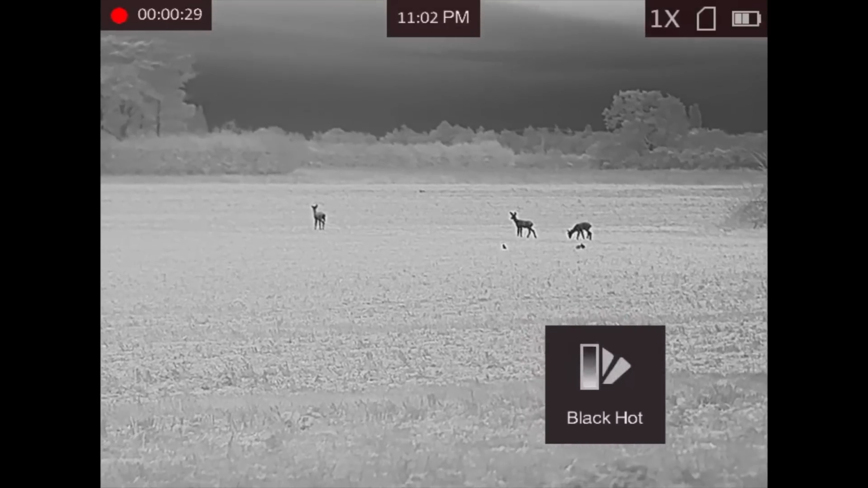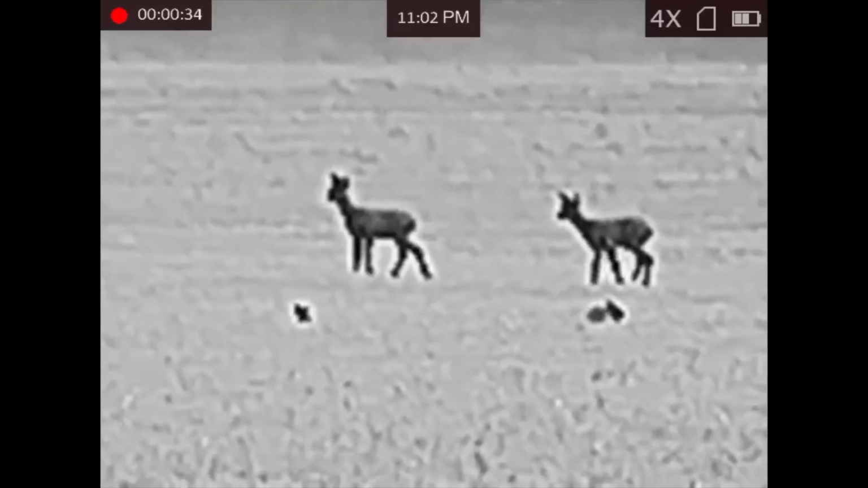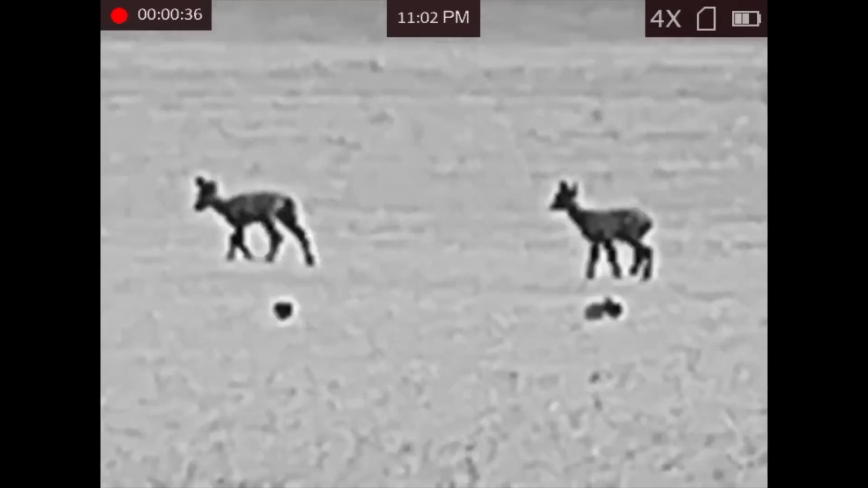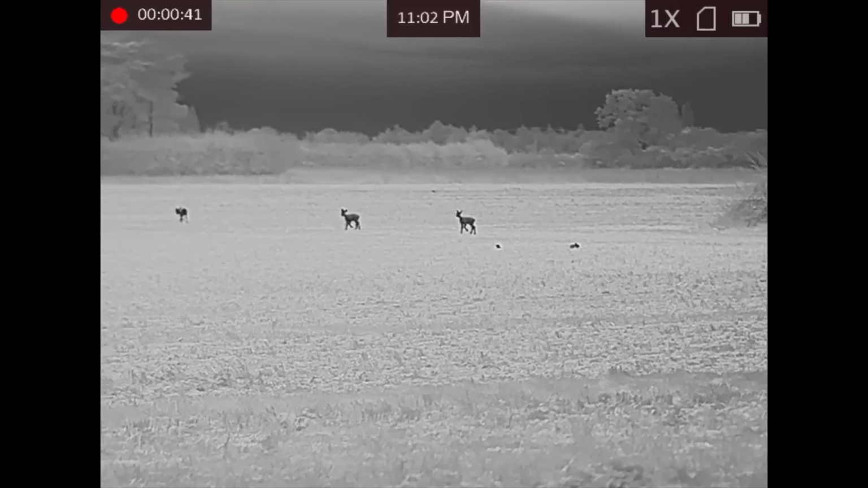My personal favourite is and always has been the black hot. The good thing with the Falcon is even when you zoom in here, look, you can see the different temperatures on that roe deer there, and bear in mind that's now over 100 metres away.